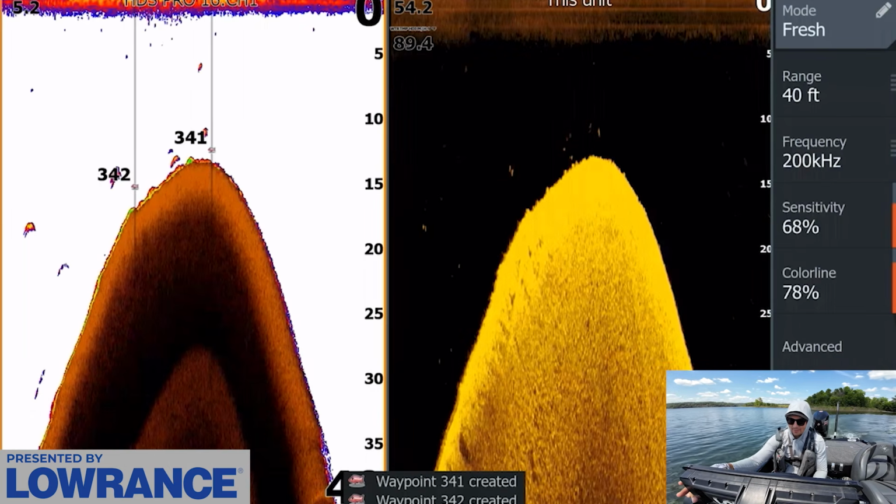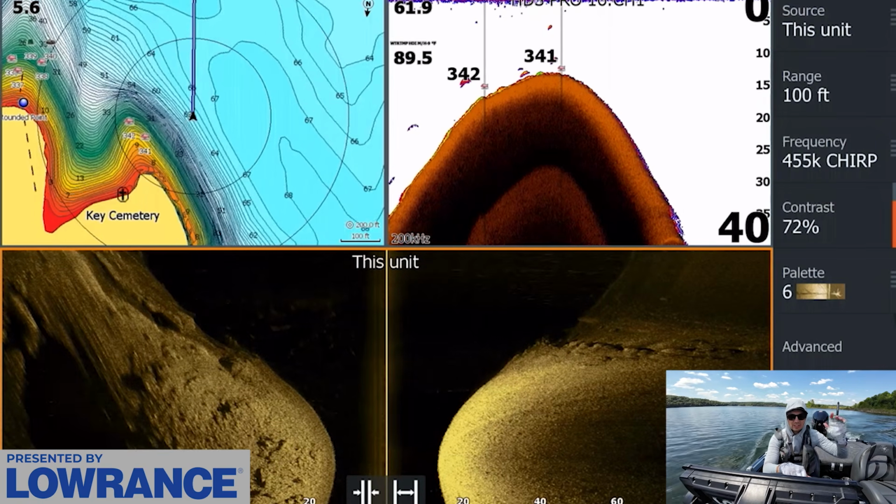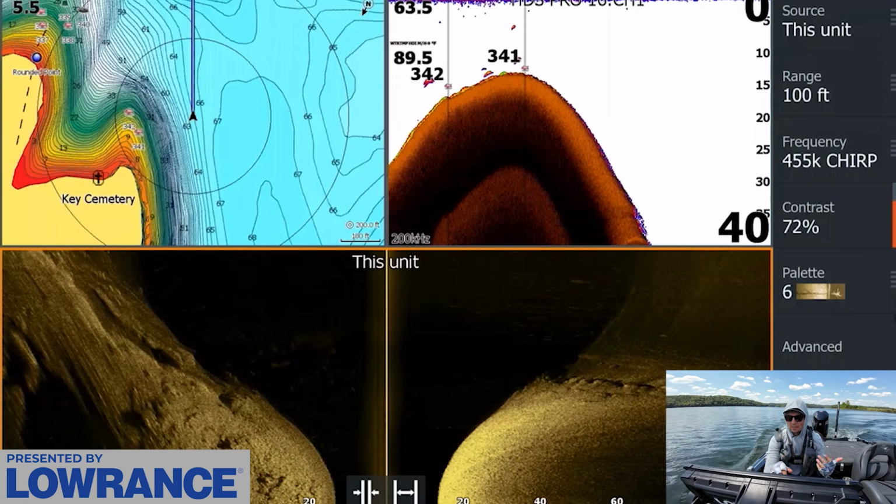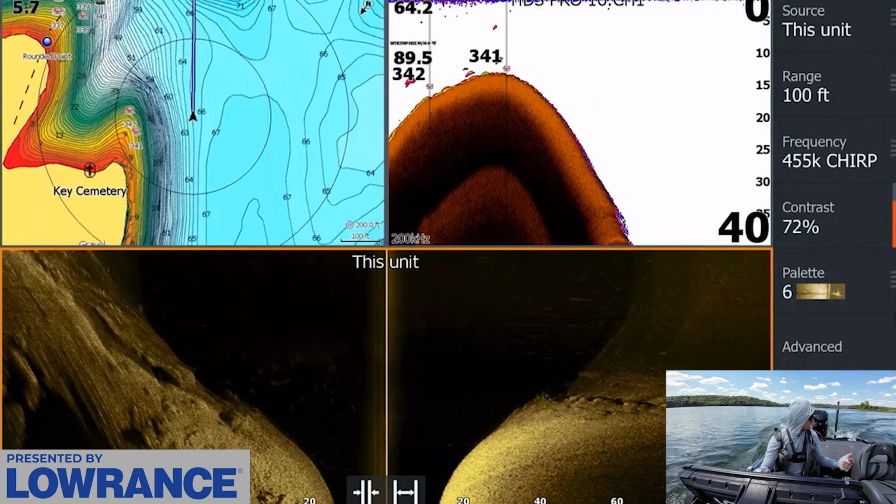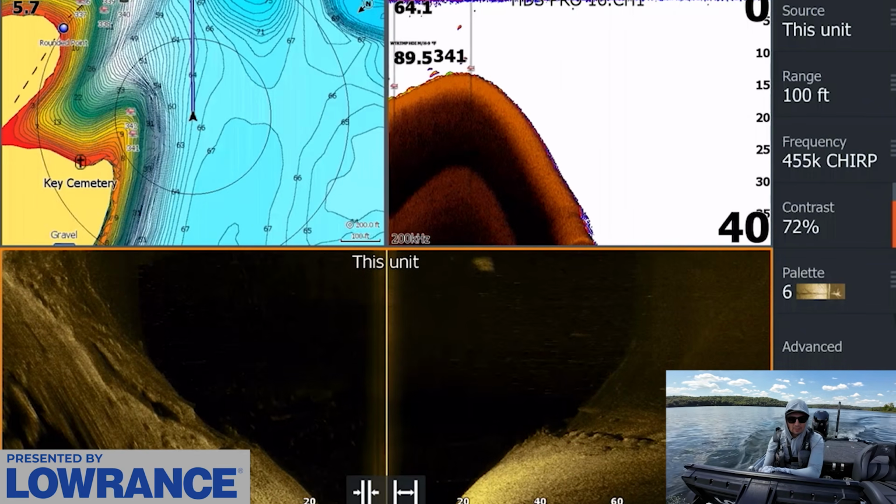Finding the fish today has not been the hard part. It's been getting them to bite. So maybe it's just a situation where we need to get into a couple areas like this and just figure out the right bait. I haven't really cranked these fish yet today. Maybe throwing a crankbait at them could be the deal. Maybe I need to pull out some other random weird stuff to get them to bite.